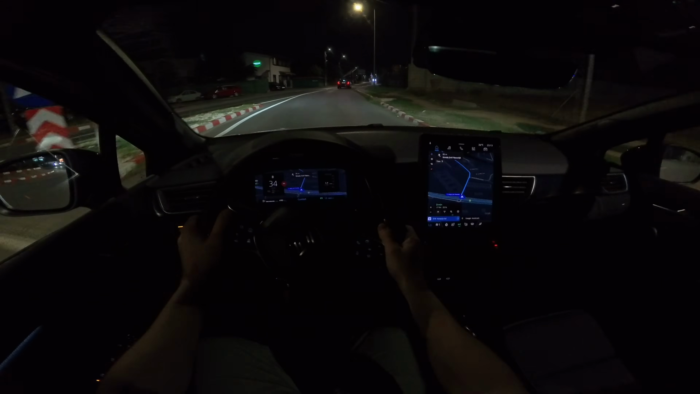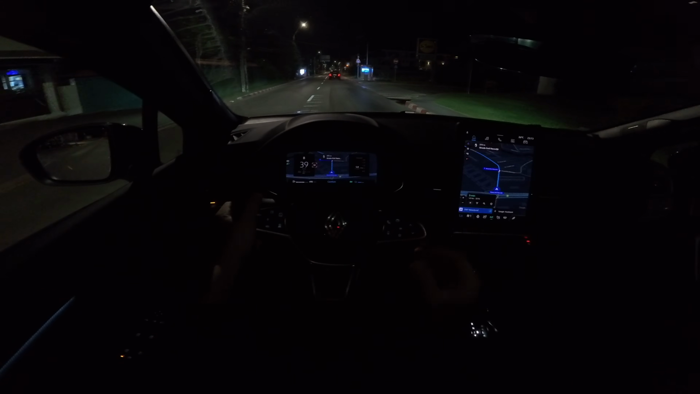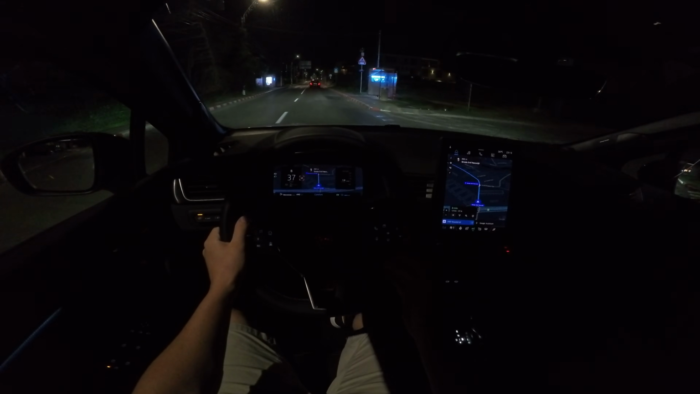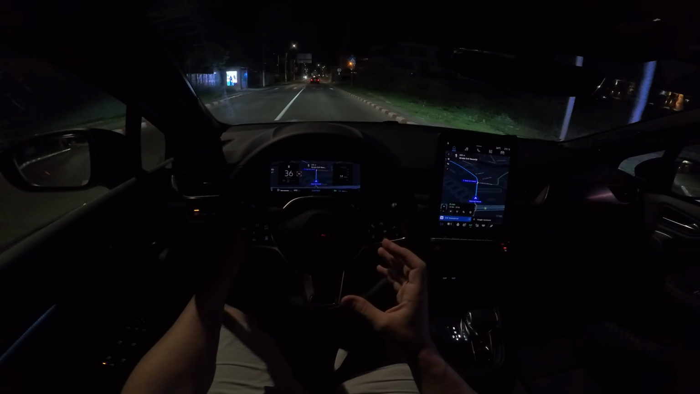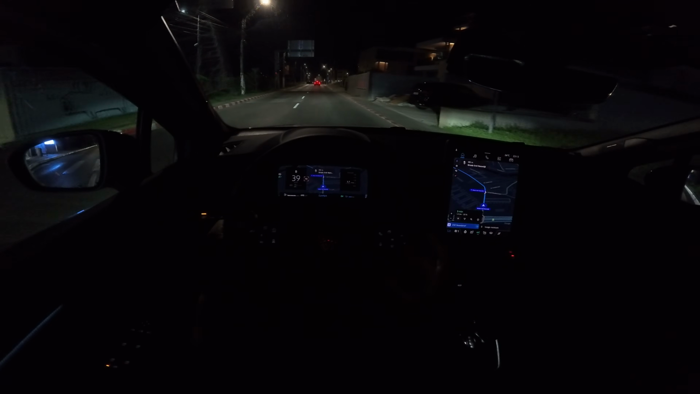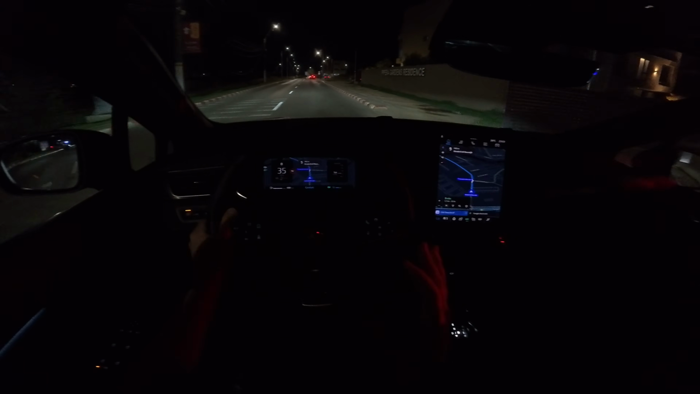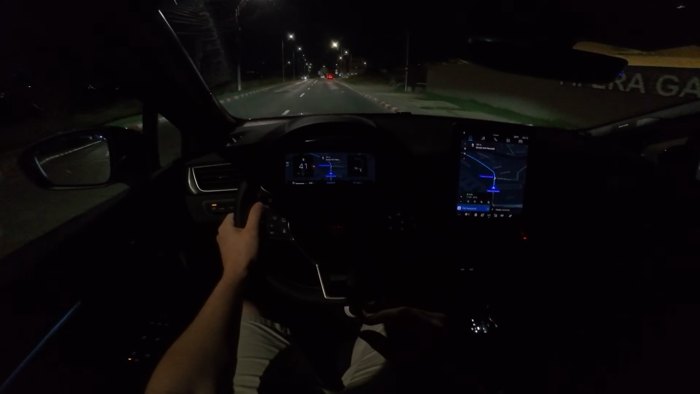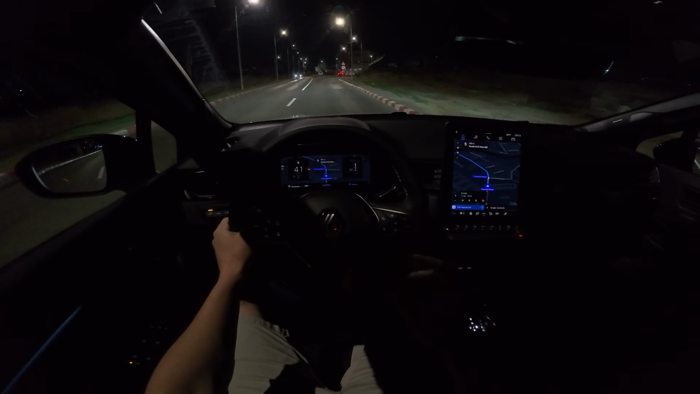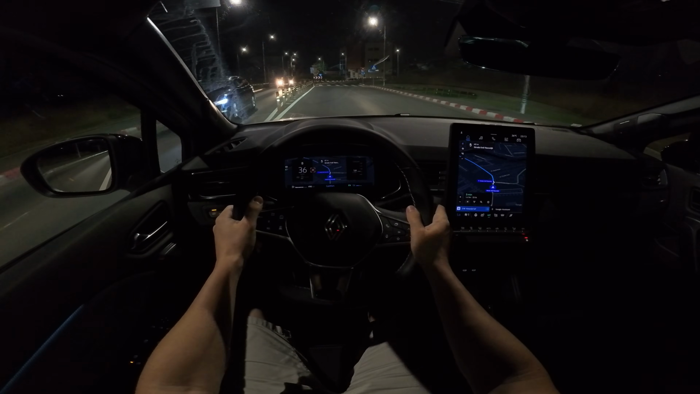Sometimes when you have only the petrol engine, only the combustion engine can give you a little bit of delay. You will have that delay when you press the acceleration, but here you press the acceleration, you get that instant power, and this is really important. At least for me, it's extremely important.